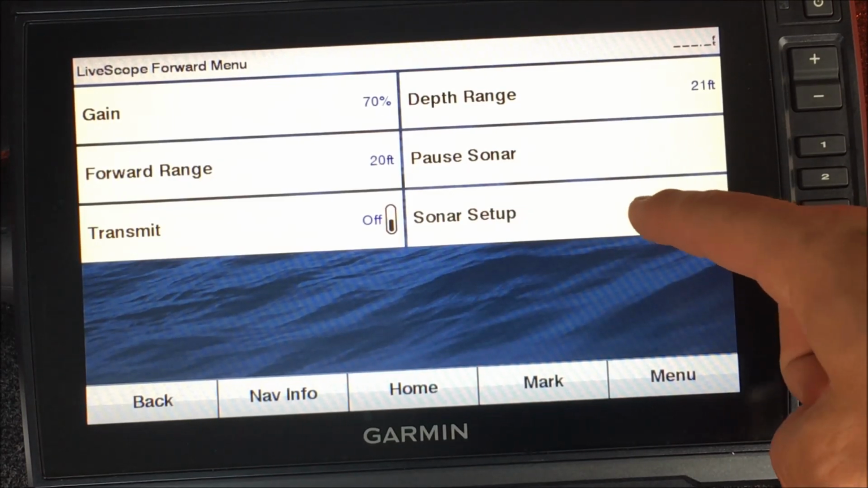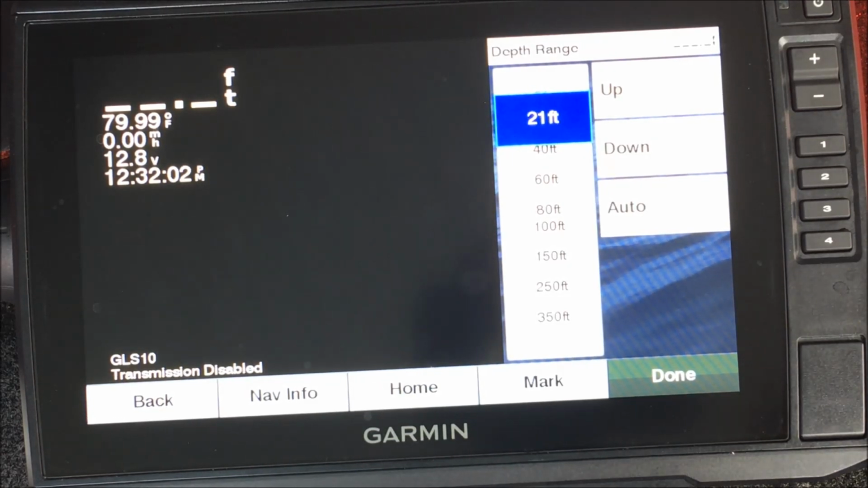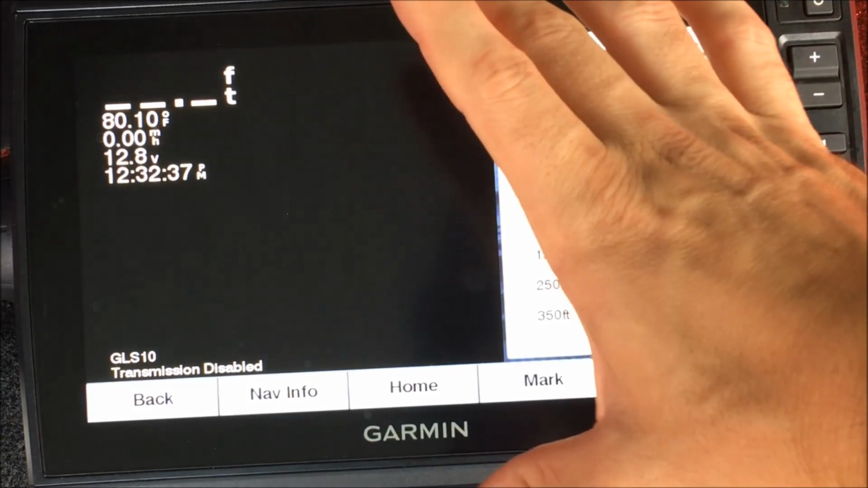Then if we go in here to menu, we go to depth range. If I'm fishing in 20 feet of water, I like to be 1 foot more than the depth I'm fishing in. So if I'm fishing in 18, I like to set it at 19. If I'm fishing in 6 foot of water, I like to have it at 7. That's personal preference. You can set it however you want. I just prefer to see a little bit of the bottom, but I don't need to see 6 feet down below the bottom because I'm not fishing for crawfish, I'm fishing for crappie, right? So I like to have just enough bottom to where I can see it and I can keep an eye on it, but I also want as little as possible to utilize more of the screen, keep my picture big.